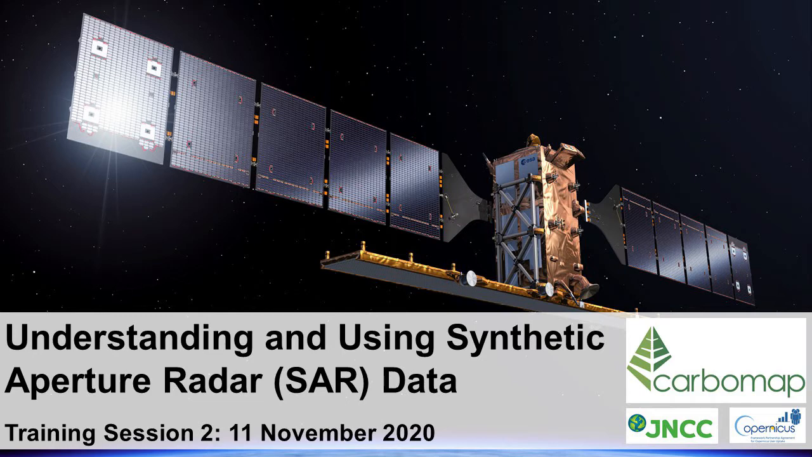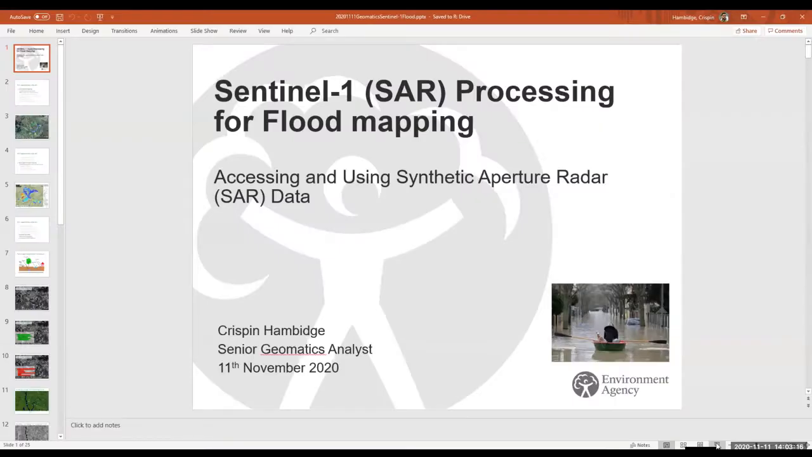I'm going to hand over now to Crispin Hambidge from the Environment Agency, who's going to talk to us about how the EA are using Sentinel-1 SAR data for flood mapping and flood response. So thanks very much, Crispin, for agreeing to do this talk, and I'll hand over to you. Okay, thanks very much, Paula. Hopefully you can all see my screen.